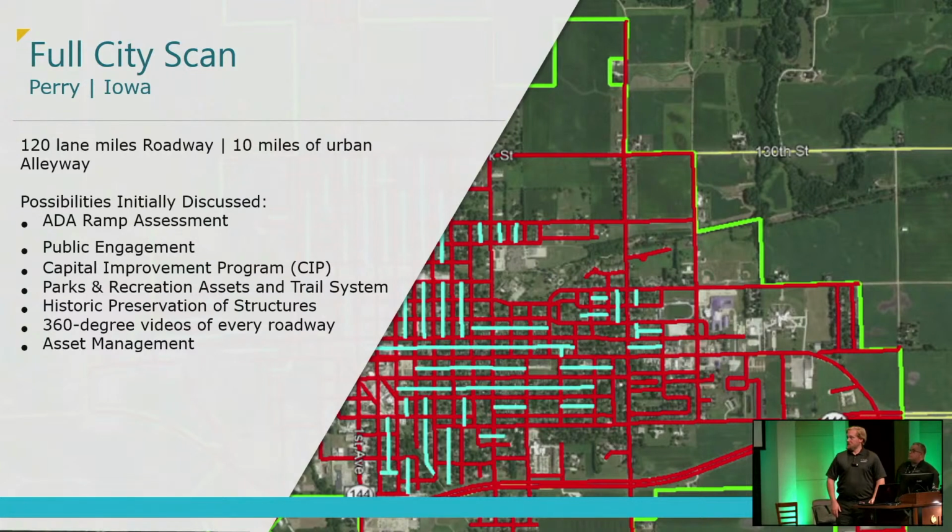So we did a full city scan of Perry. It consisted of about 120 lane miles of roadway and 10 miles of alleyways. And how we originally approached this is, I actually had a relationship with the city administrator from a previous employer that I had, so I just kind of kept that alive.